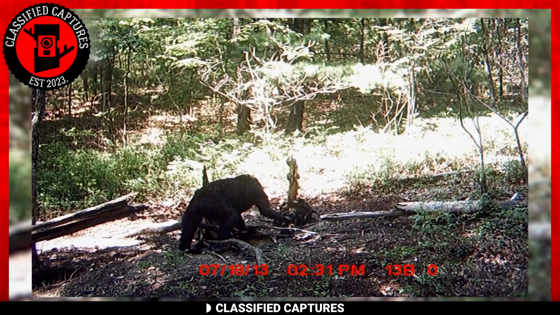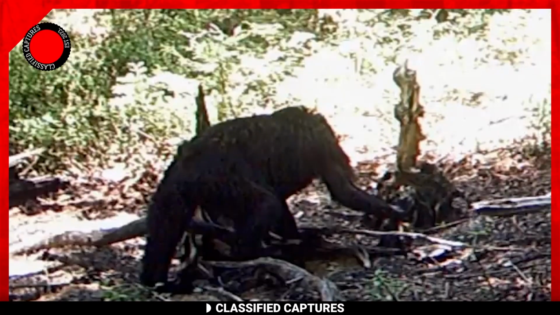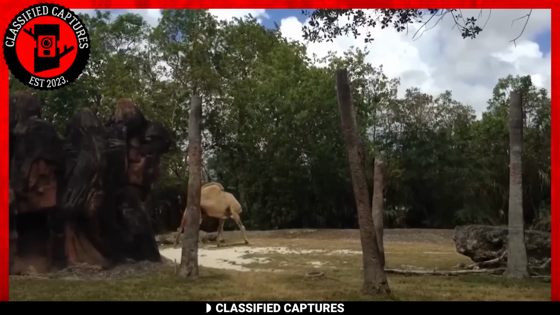The hunter had never seen anything like it in all his years of tracking deer, and now he was left wondering what else might be lurking in the woods. One thing is for sure, this little creature has everyone on edge and questioning what other secrets the forest might be hiding. The next footage will leave your mind blown.